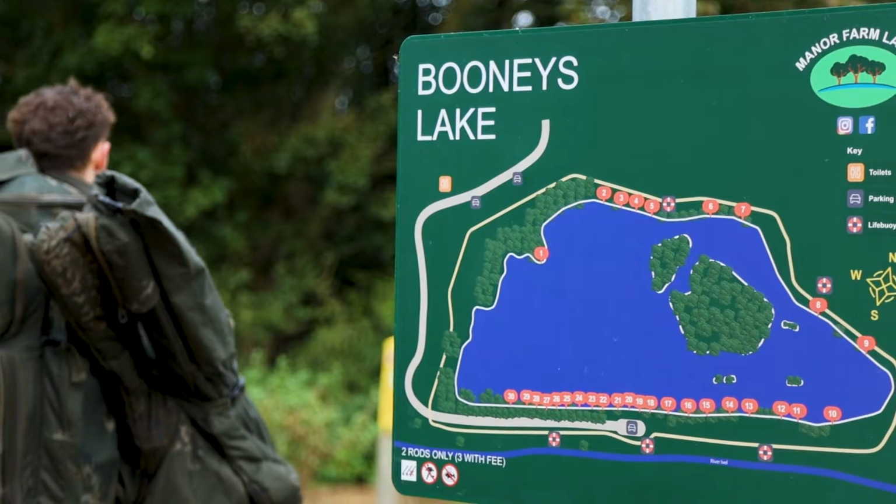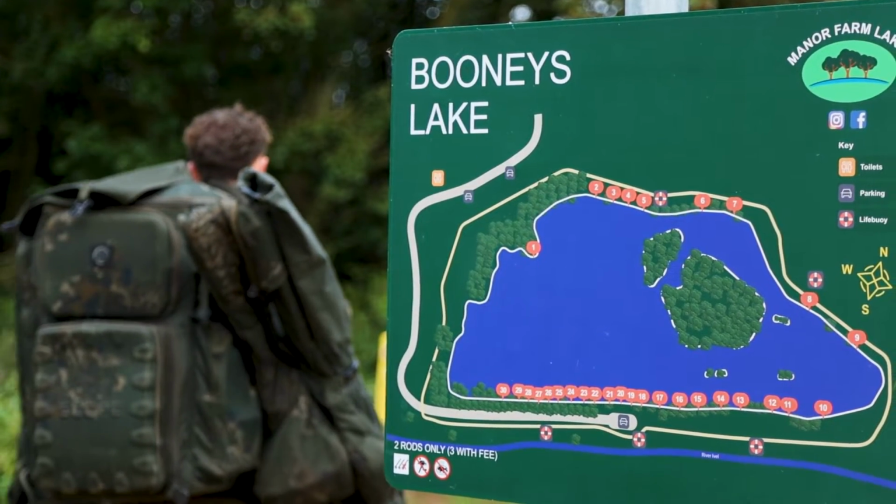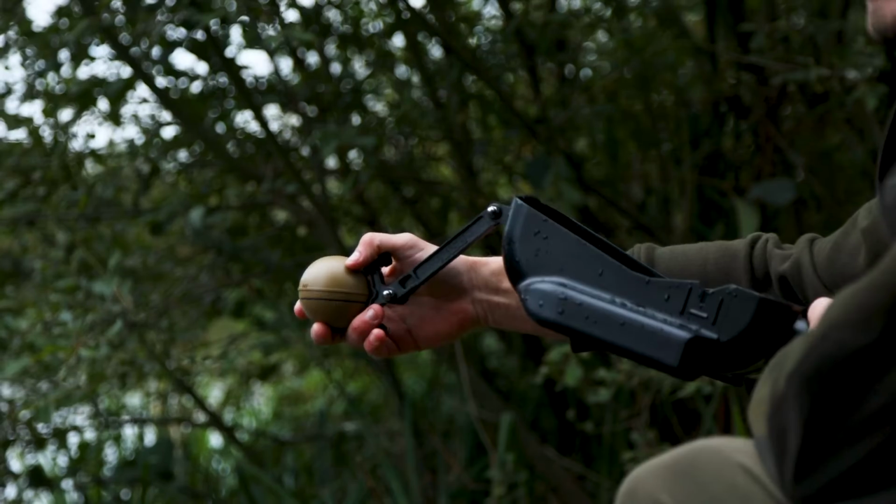You're right guys, you're joining me here today on the Manor Farm complex fishing Boonies Lake. Not only are we here to try and catch as many carp as possible, but we're also here to talk you through how to get the most out of your Deeper Pro.